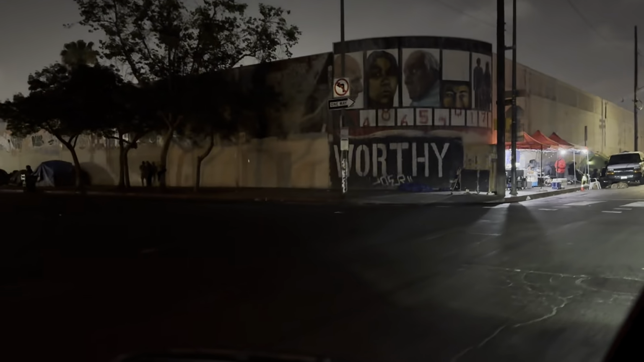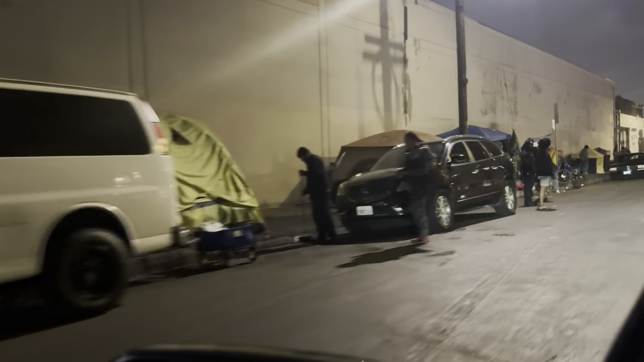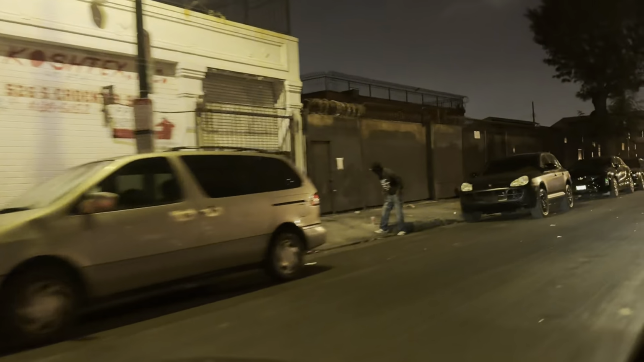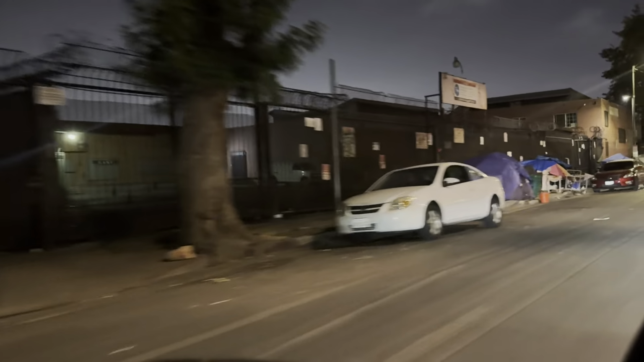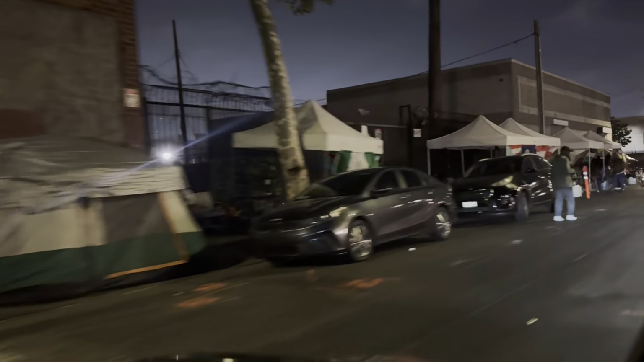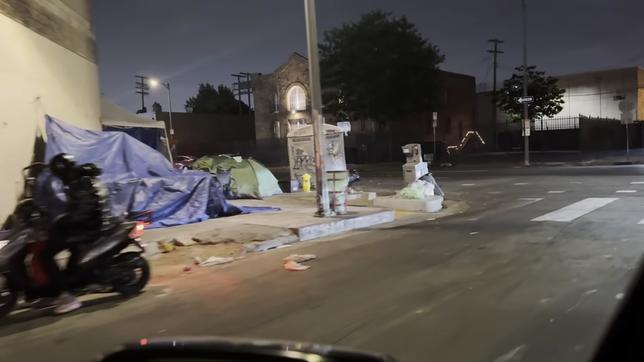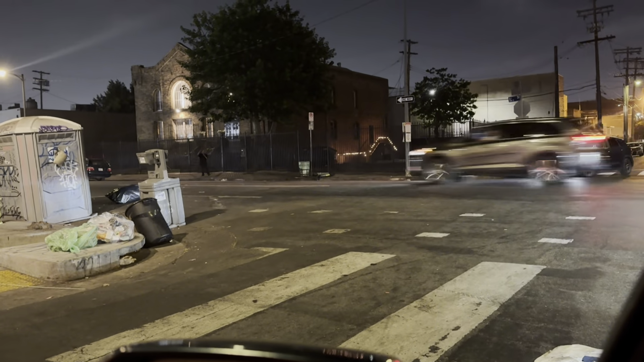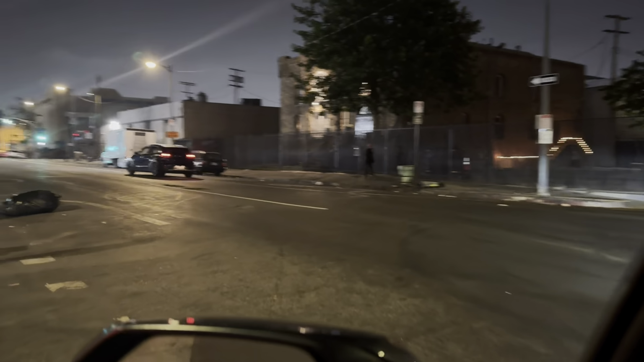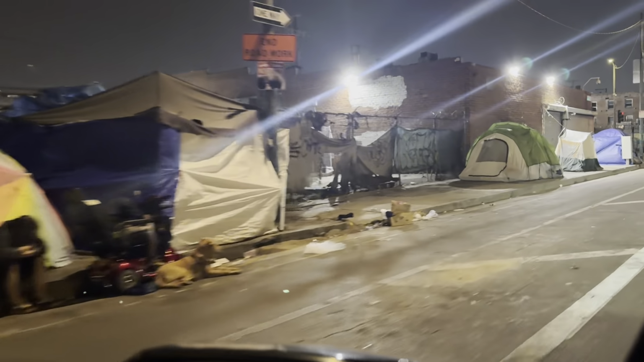Now, if you look right here, you see how dark it is. With the camera phone, it does brighten up the area, but in general, when you're just out there in the car and you don't have a camera, these streets are completely dark. They are pitch black. You can barely see anything. And the reason why they do this, they like to stay in the shadows. They like to do their own business. They like to take care of whatever they got to take care of. And it looks like these cars are going by fast, but again, this is 2 times speed. Being out here on this Friday night, it's about midnight, and the temperature's in the low 60s.